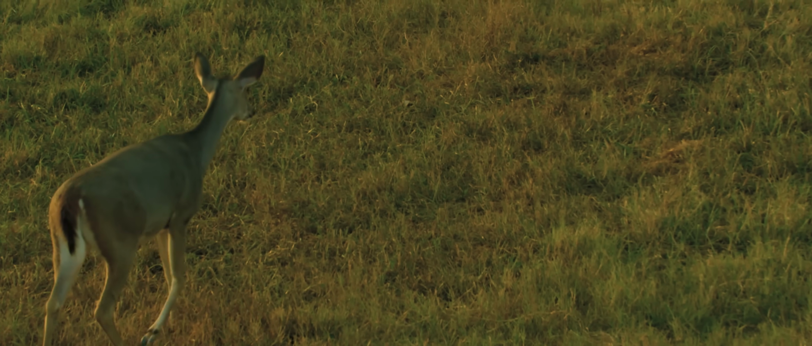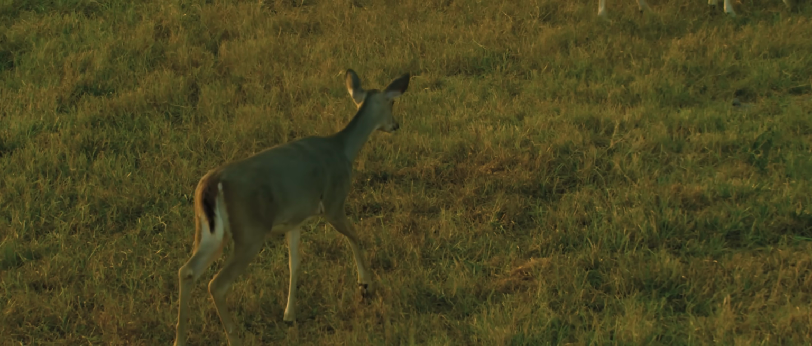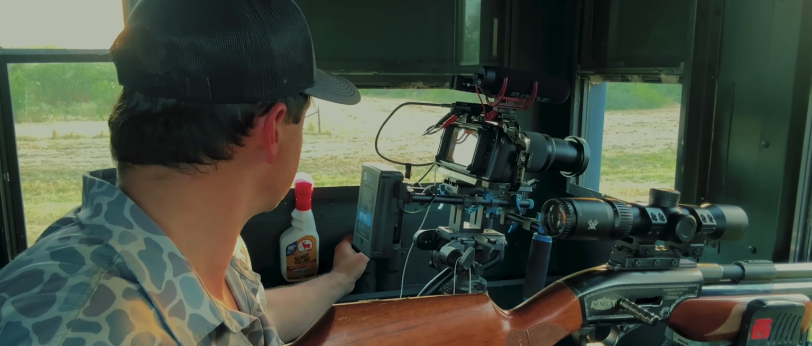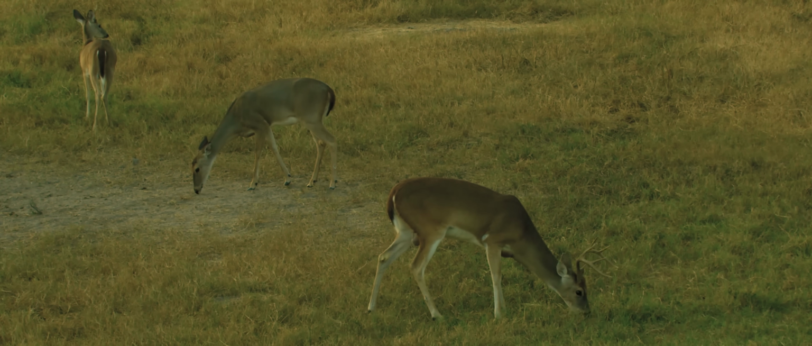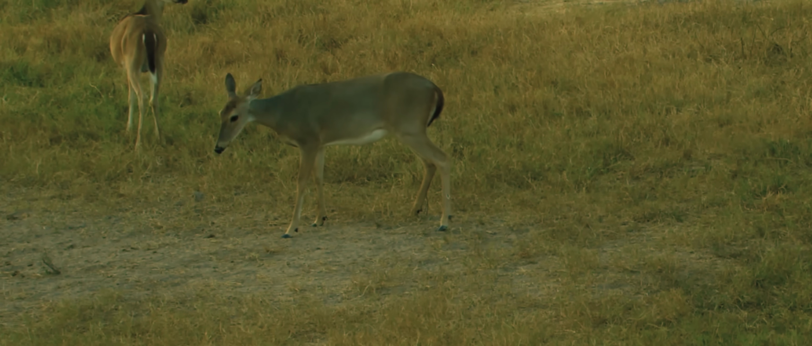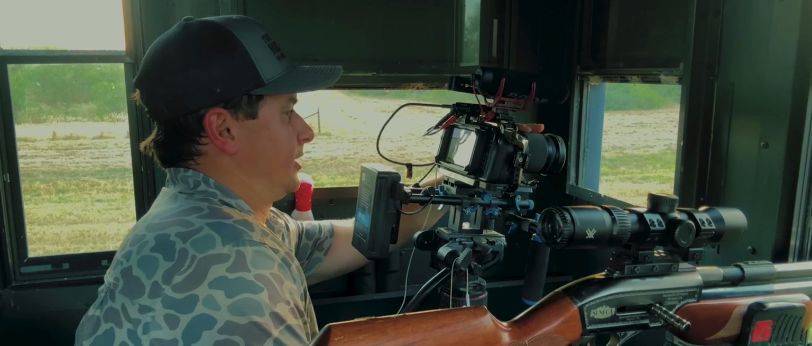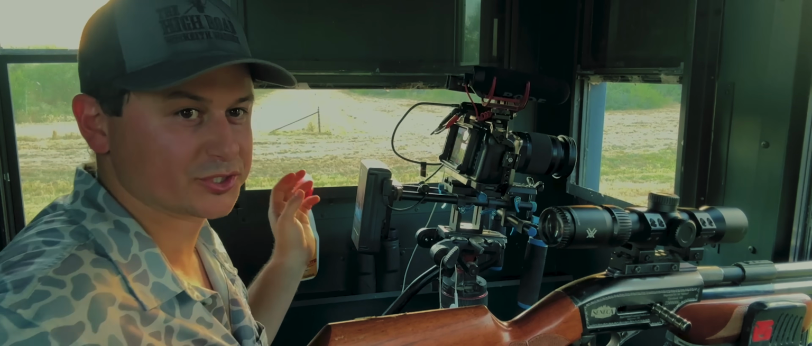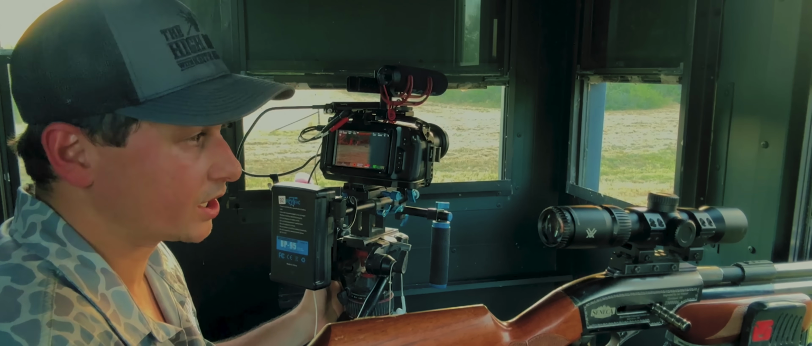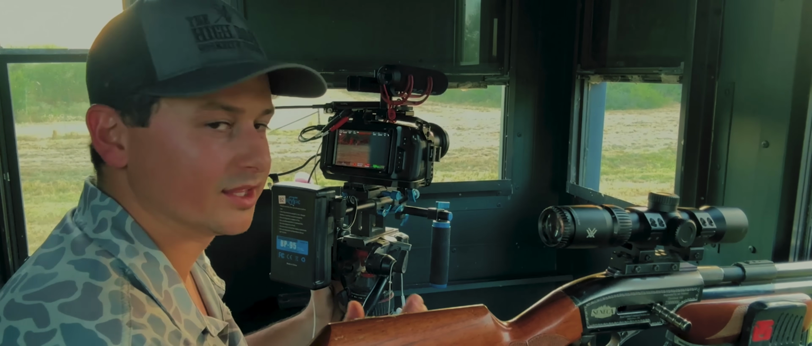They're looking back in there like something might be coming out. This doe just came back out. I'm gonna shoot her. God dang it. That looked like a really good shot, and that was strategic. And that feeder was about to go off, so I shot her before. That was cool though. That looked like a perfect shot. She jumped in the air. I love hunting with air guns.